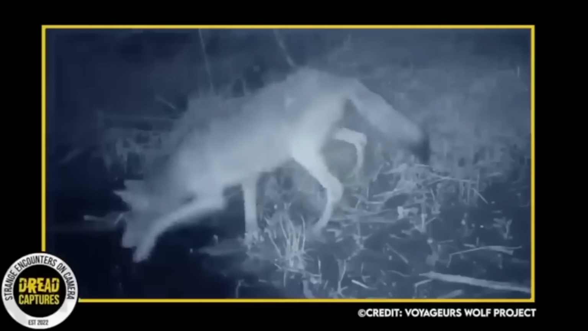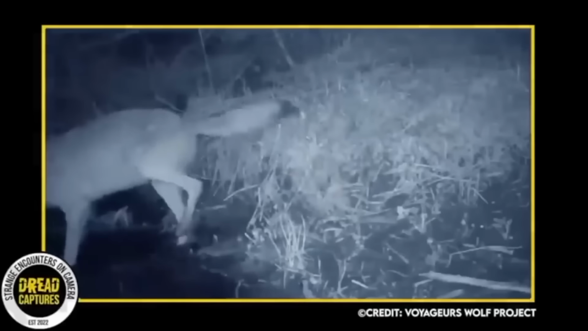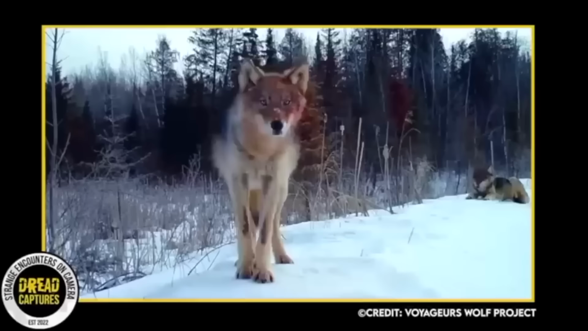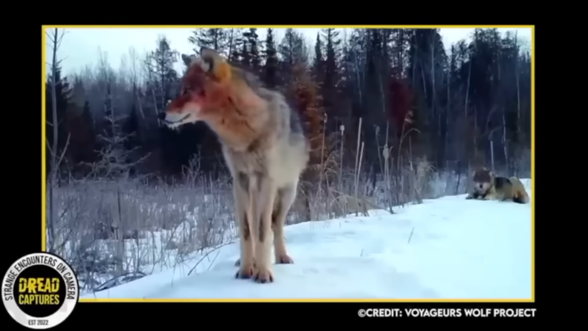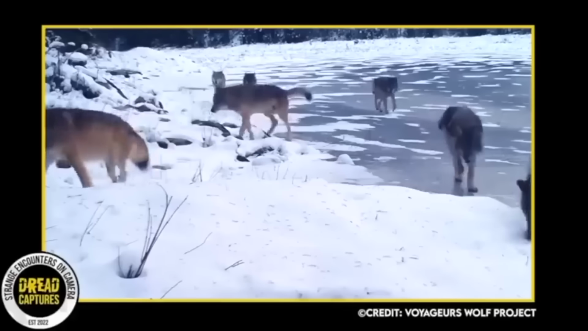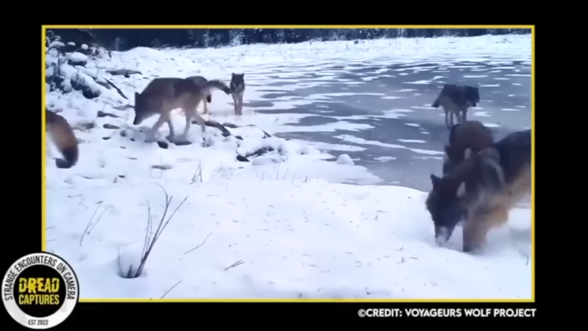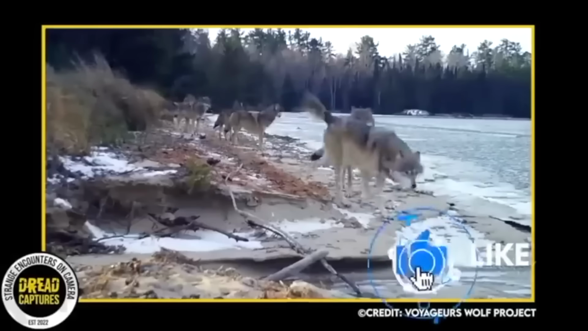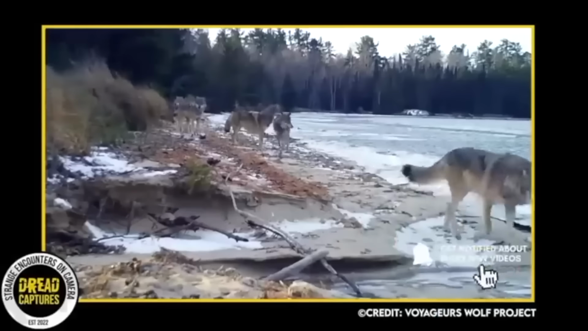And then the next wolf that just plucks that fish out of that little stream? Way too easy. This little snippet shows a wolf covered in blood after feeding off a kill. It's amazing how these pack animals work together. Again, these clips are from the Voyager's Wolf Project, and the rest of their videos are packed with action, so go check them out.